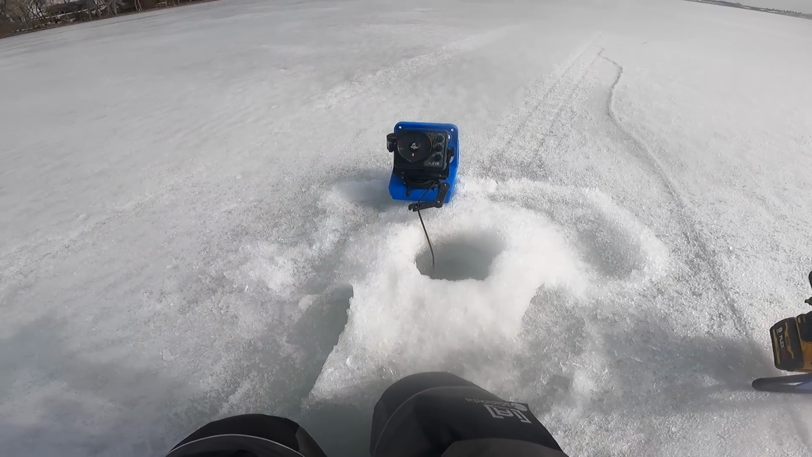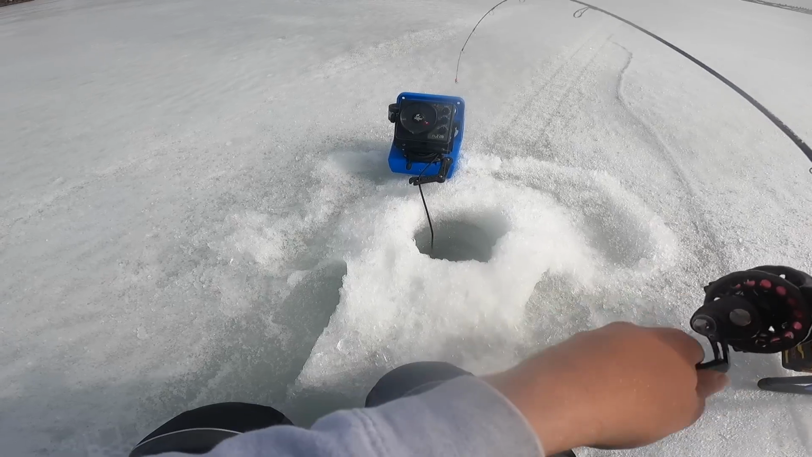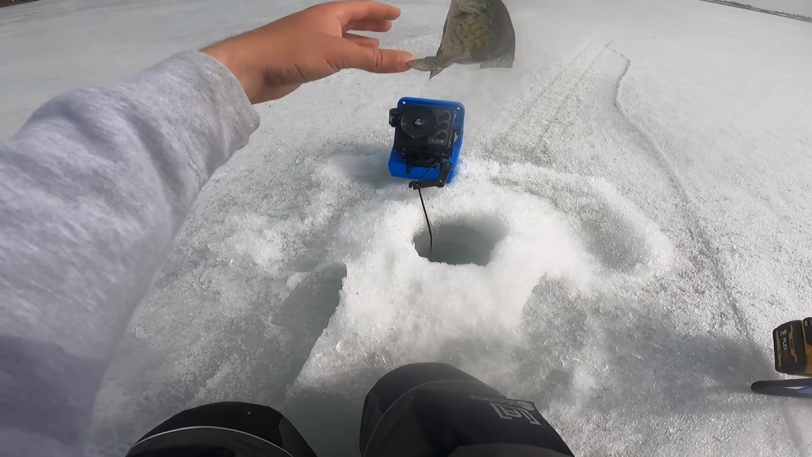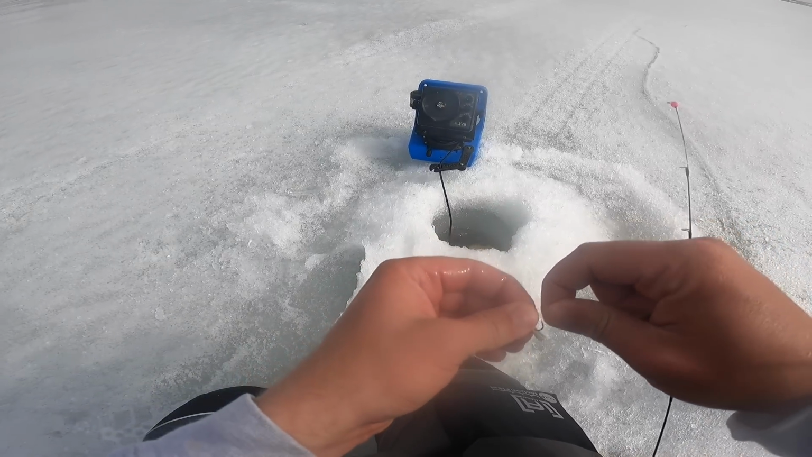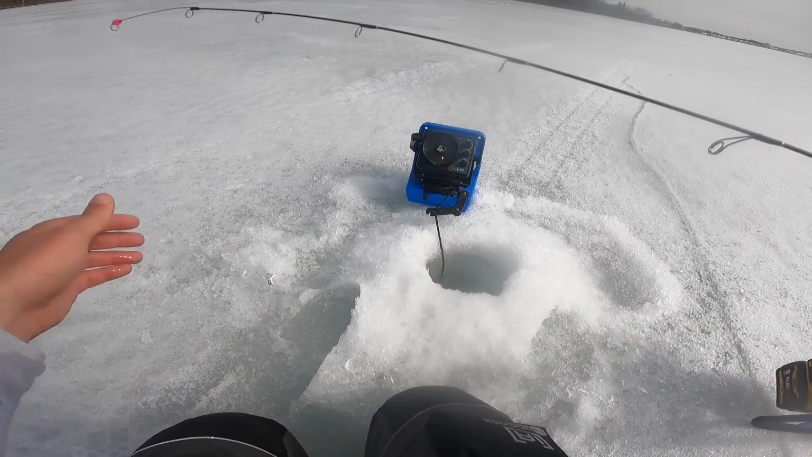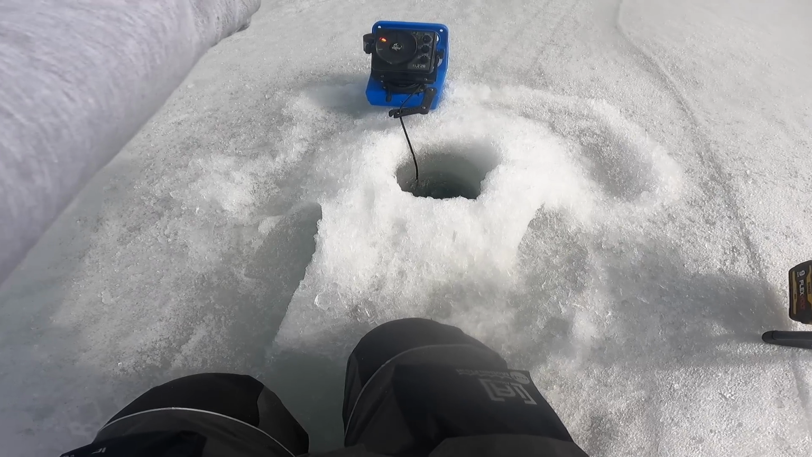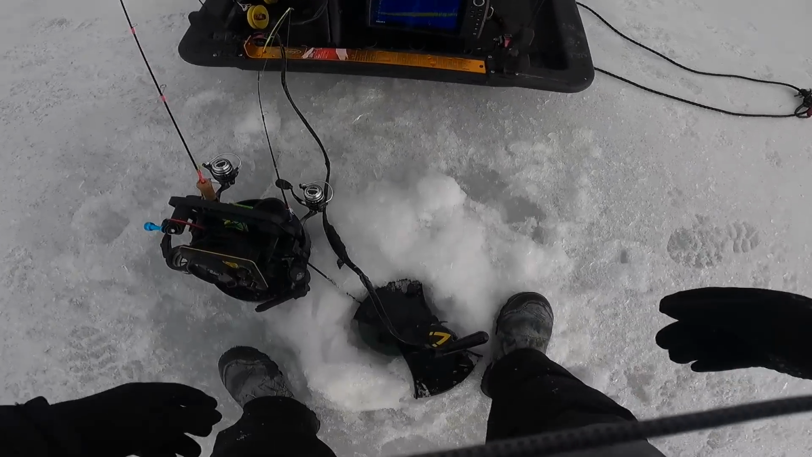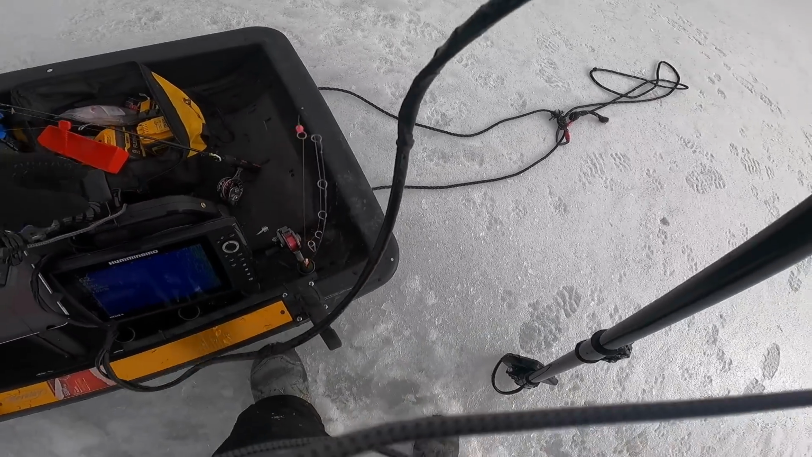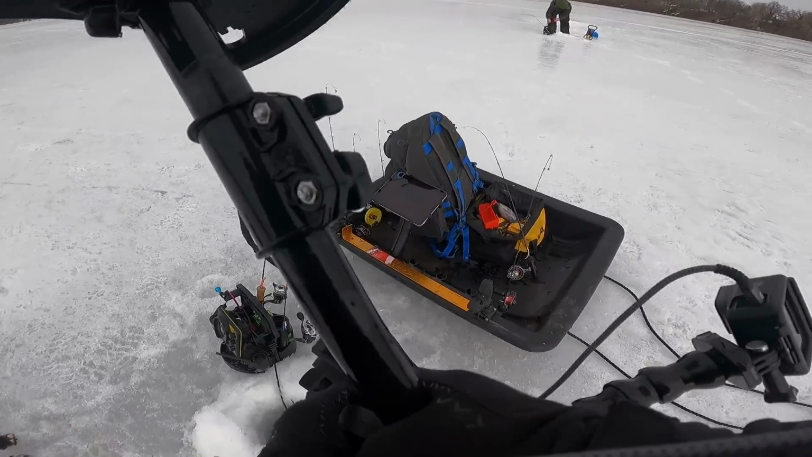I got another one. This one's got a little bit more weight, but not much. Oh, we're working up. We are working our way up. See if we milk through a school, if we get a big one eventually. They're pretty much under that hole. I'm gonna walk over there so I don't drag the whole ice house making a bunch of noise.